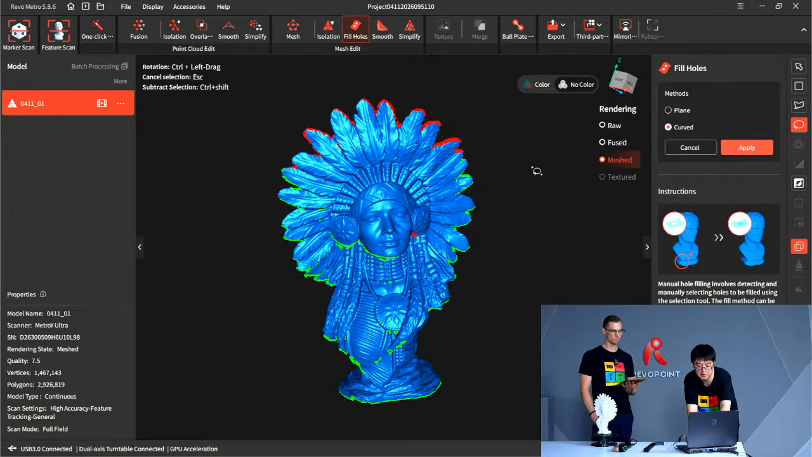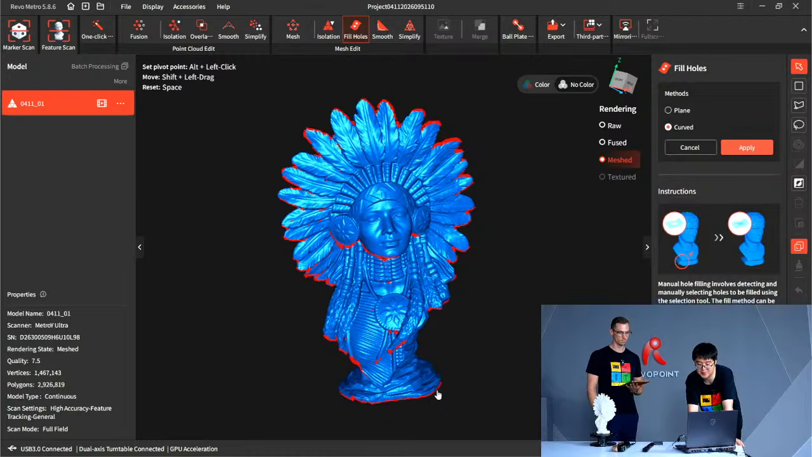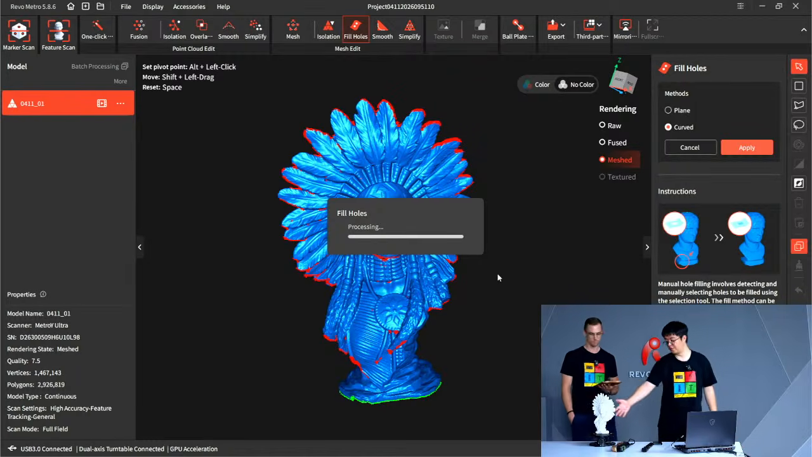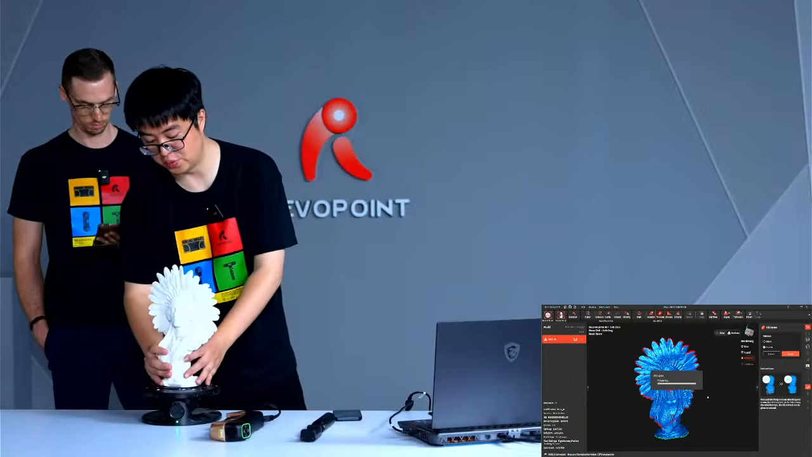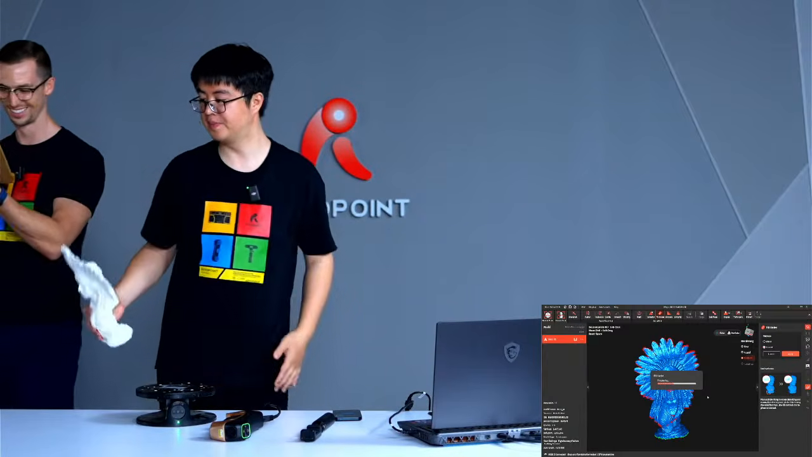Here you can just use the selection tool to select multiple holes, or even better, just hit Control+A to select them all. And deselect the bottom, because I don't want the bottom to be filled with a curved hole. If I want to 3D print it out, I probably just want a plain bottom to be filled.